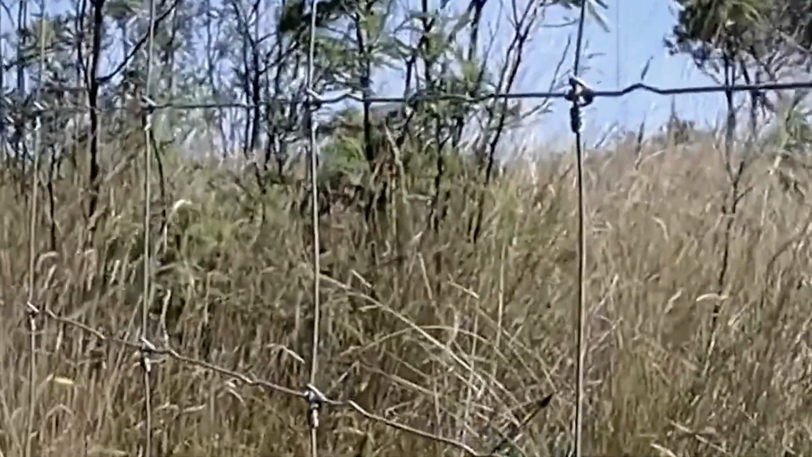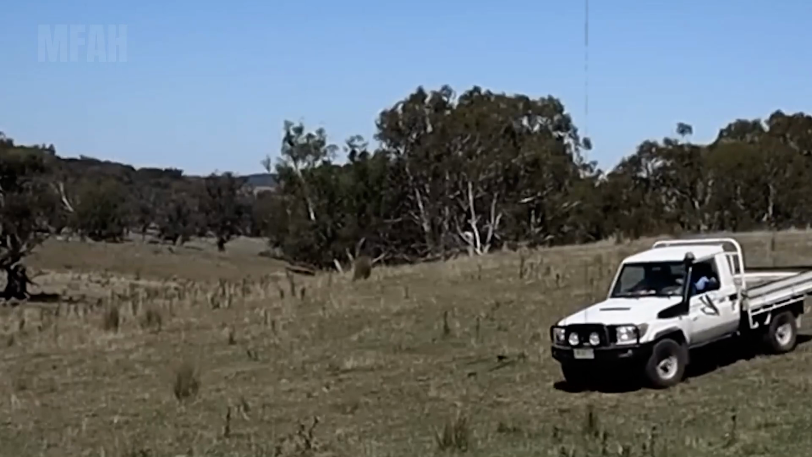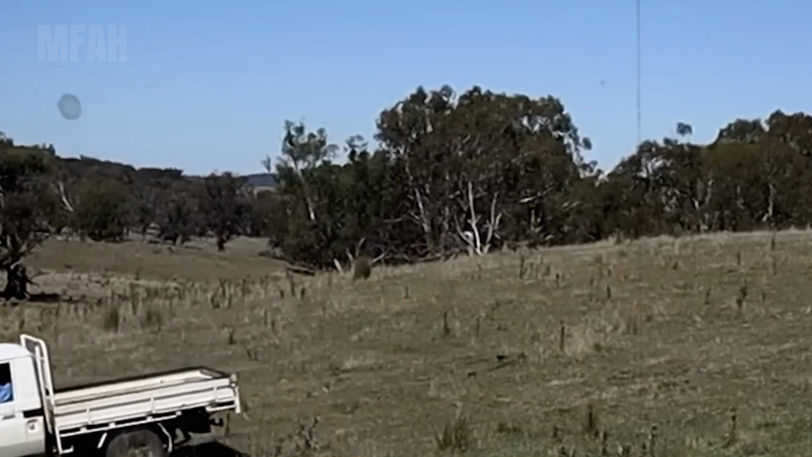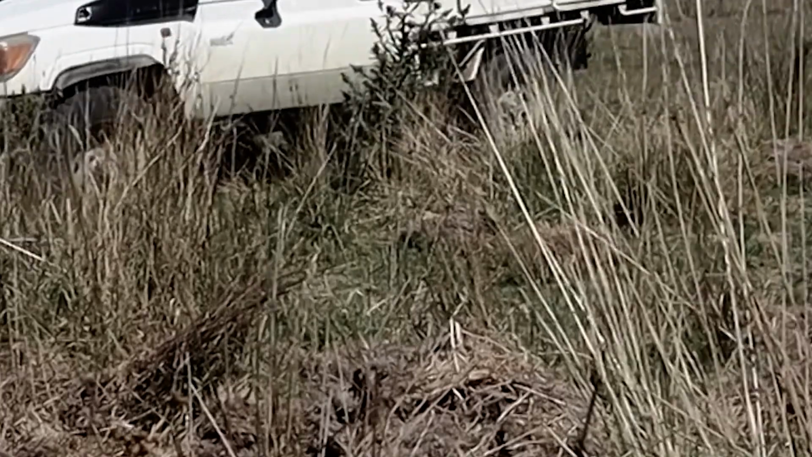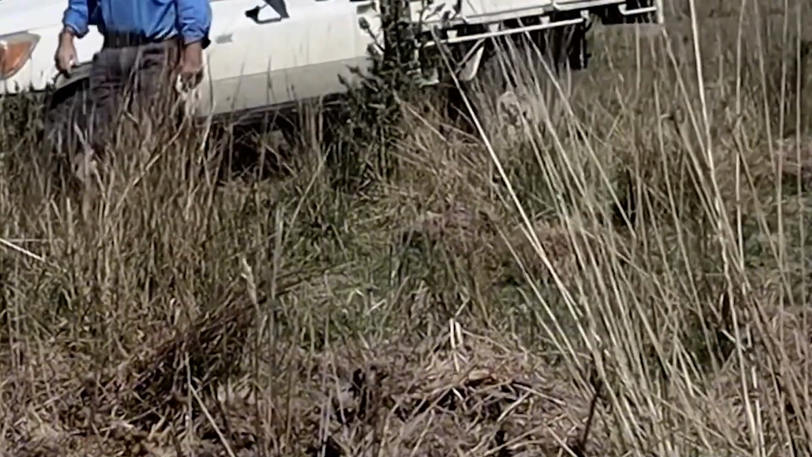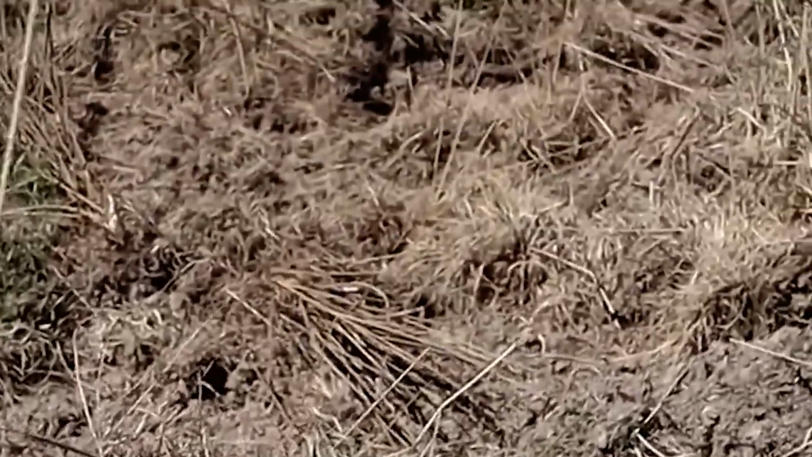That's why fencing alone isn't enough. It's just one link in a much larger system of control. To truly respond to the growing presence of a creature that once lived deep in the forest, we need a multi-layered approach, flexible, proactive, and effective.